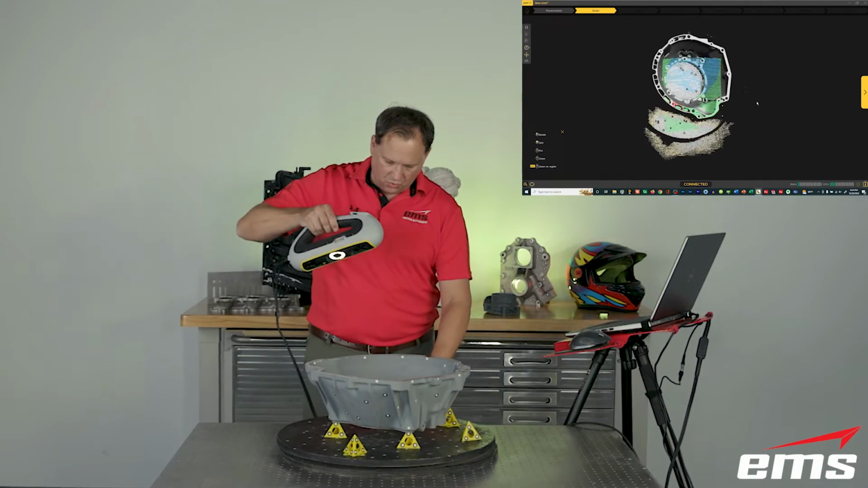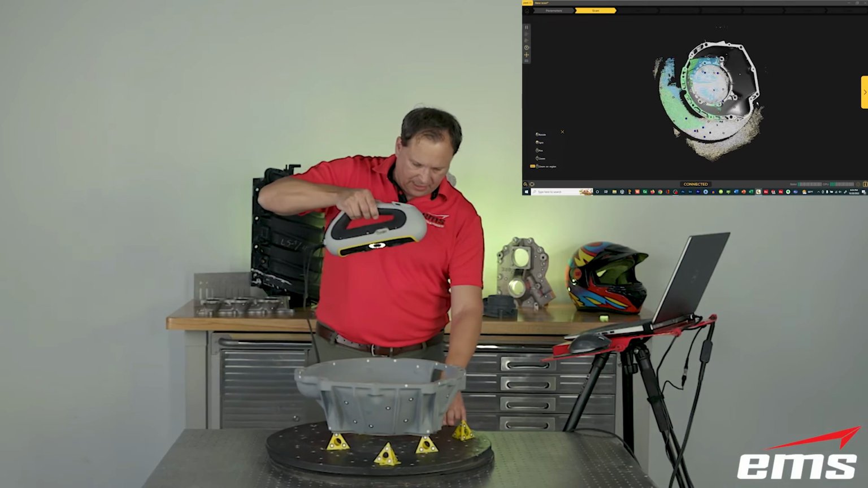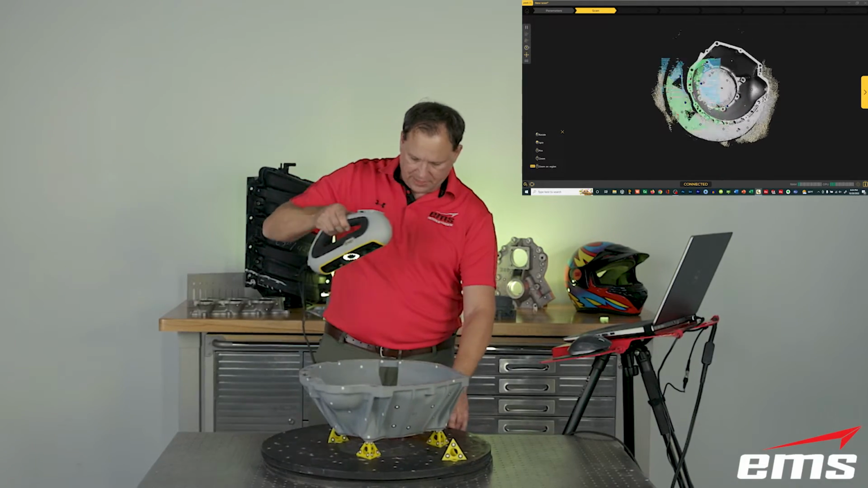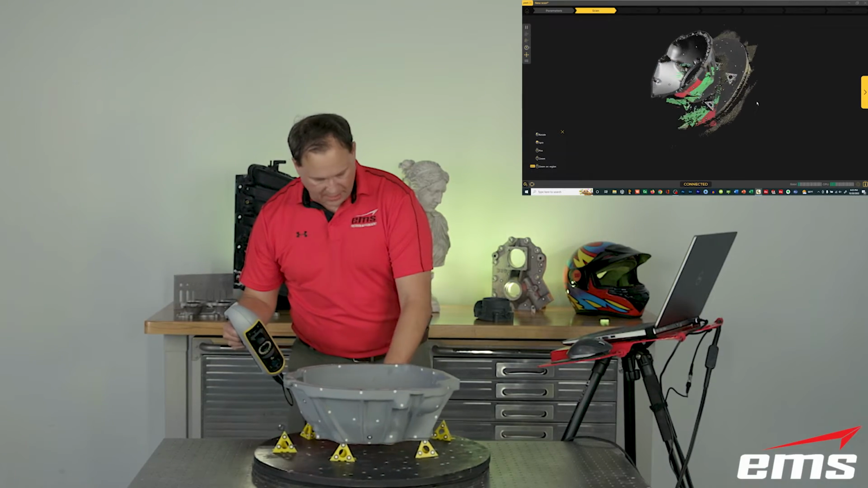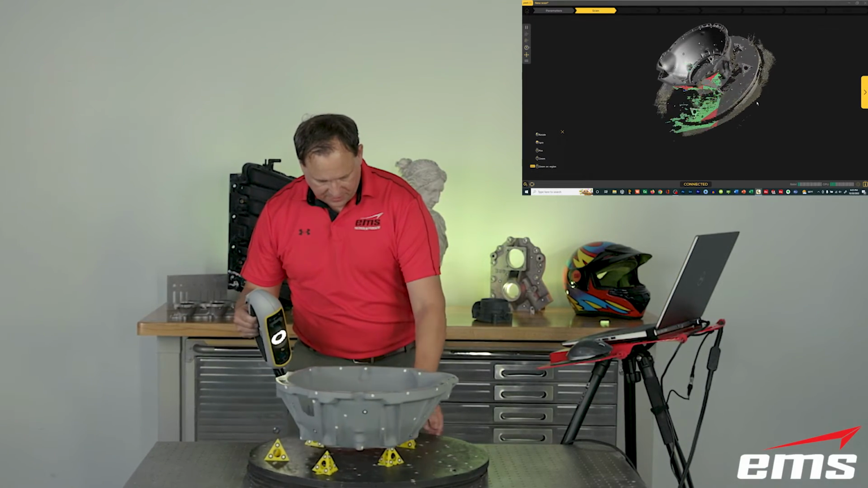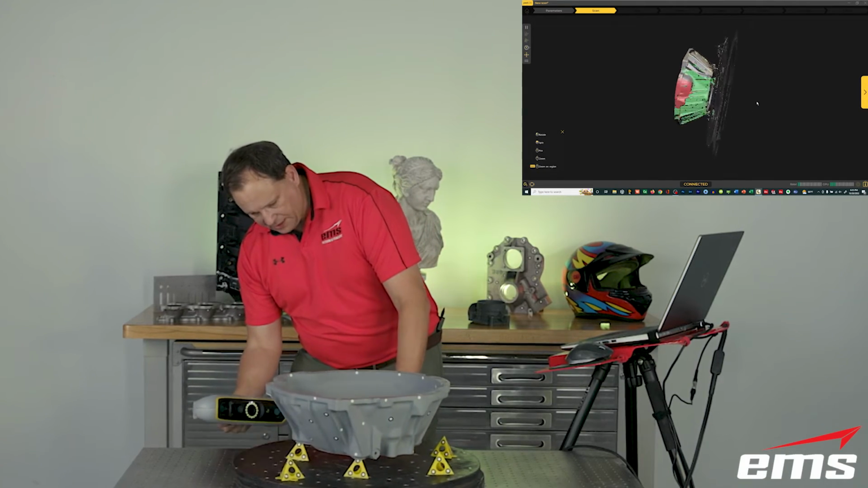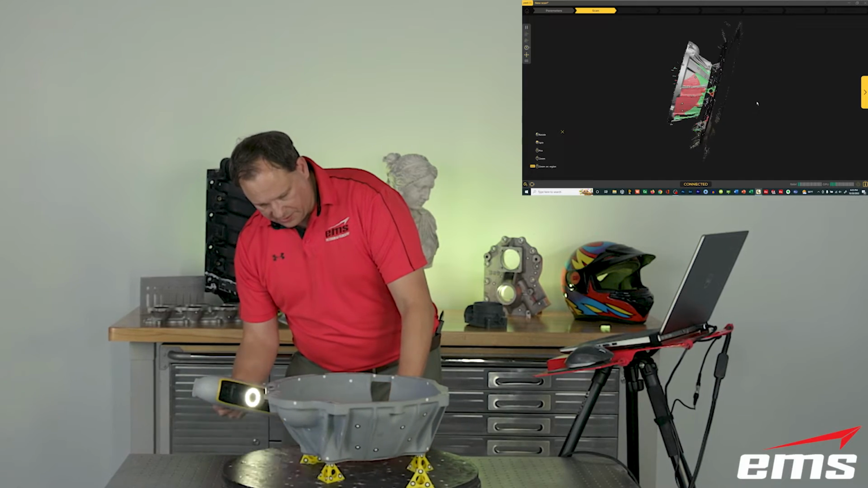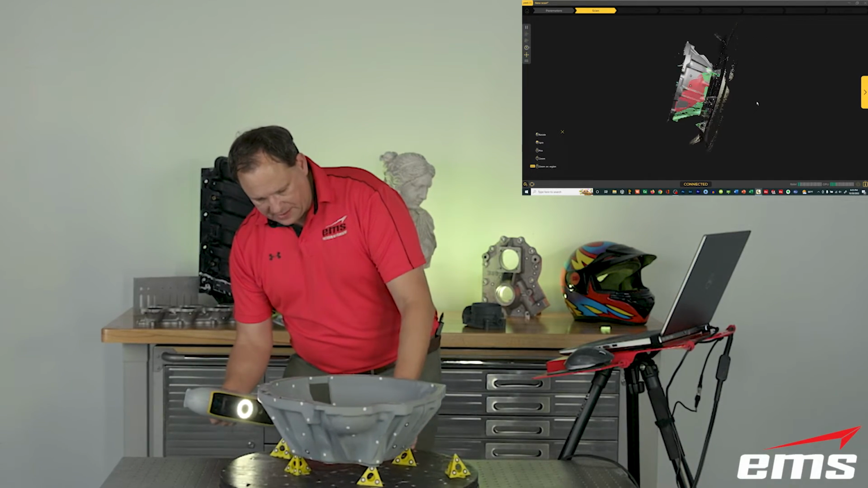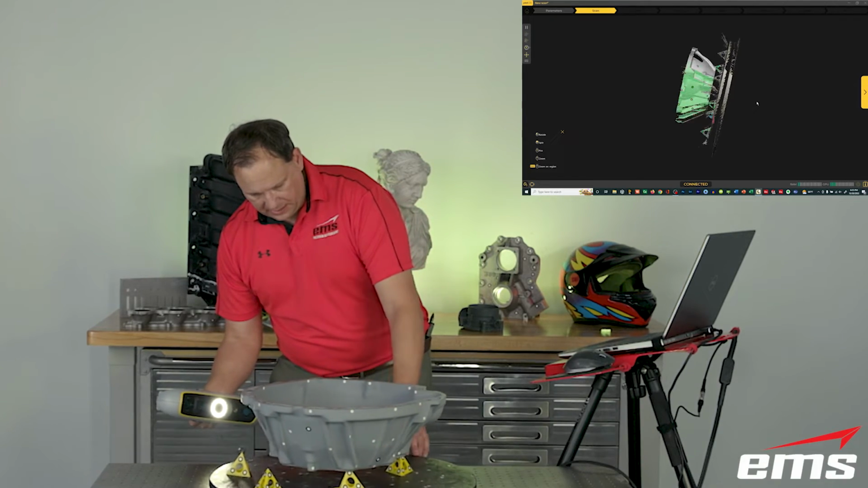Some of these holes and features, you're going to move around them and really get in there and get good data. Take your time. And then we'll move down. Let's get the table all the way around. The nice thing about having this Lazy Susan is I don't have to walk around the part, but it just makes moving around the part easier, because we have targets not only on the part, but on the table.